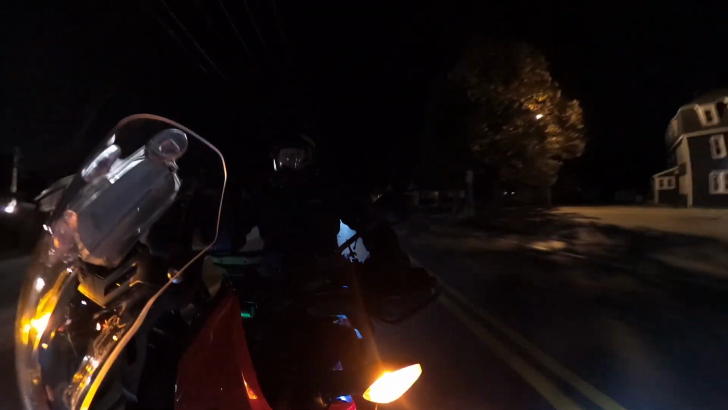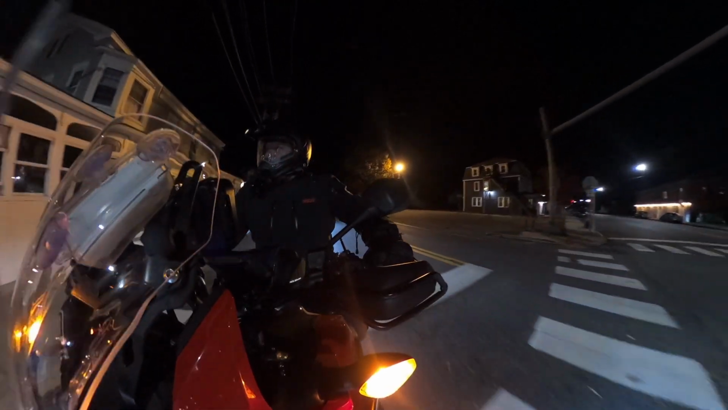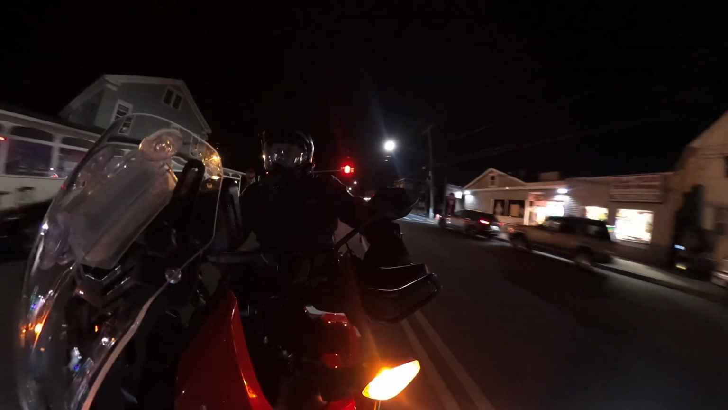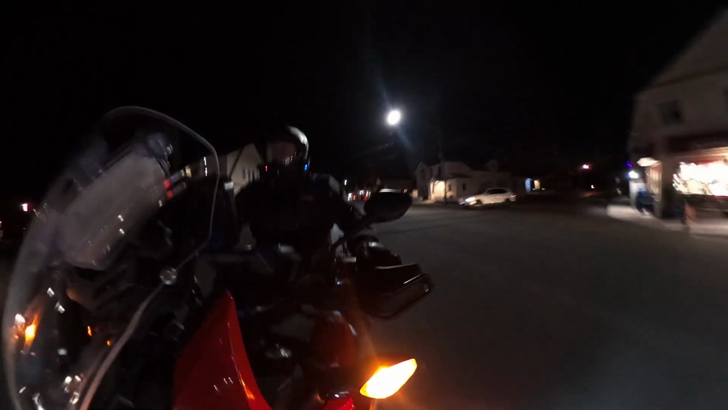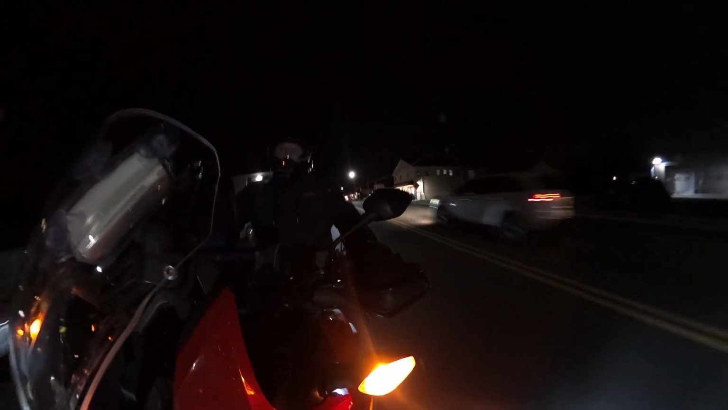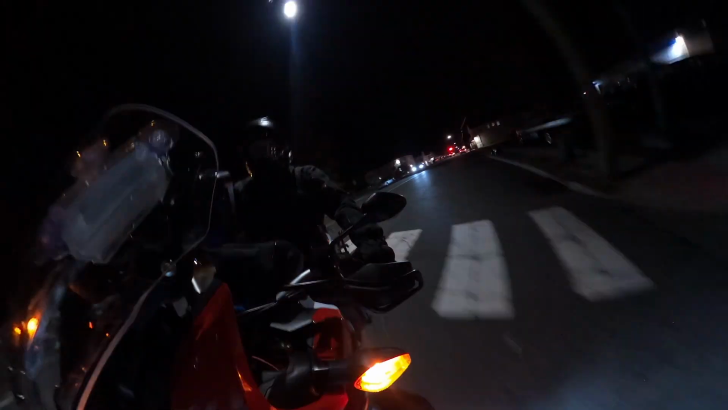I wish it had the half sunscreen thing that comes down like my other one does, but this one just does not have that. I don't like when people are behind me on a car or a motorcycle or a bicycle. I'd rather they just go on around, you know. But that's how it is, y'all.